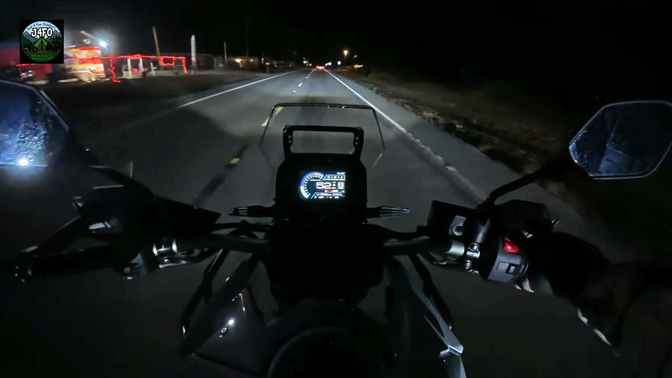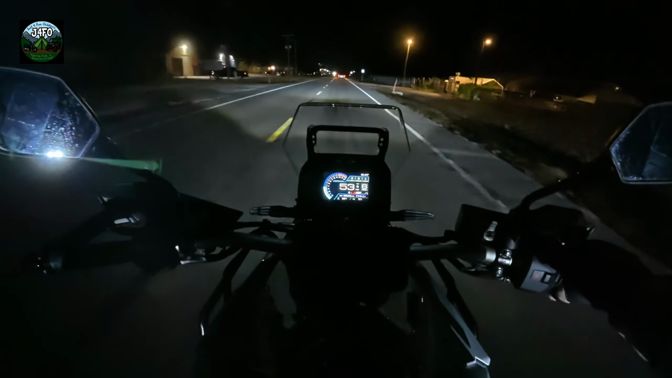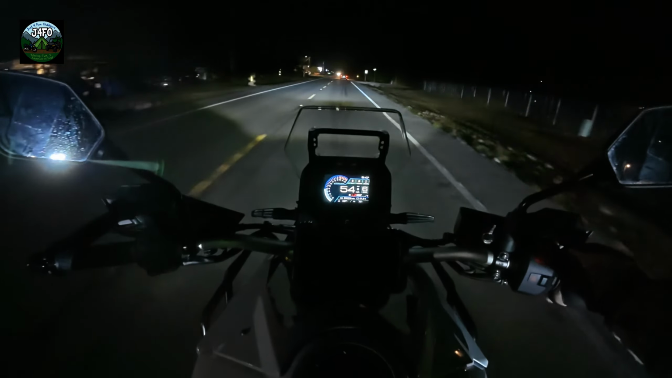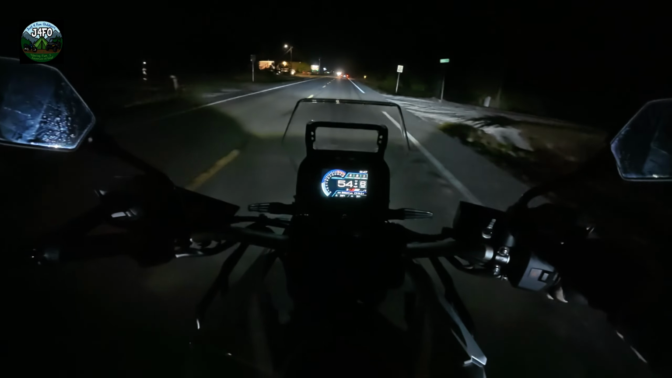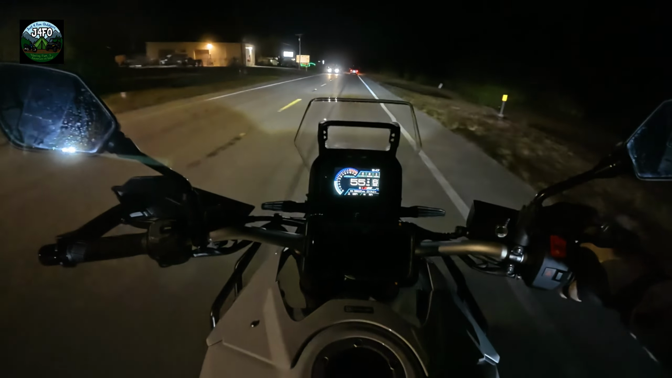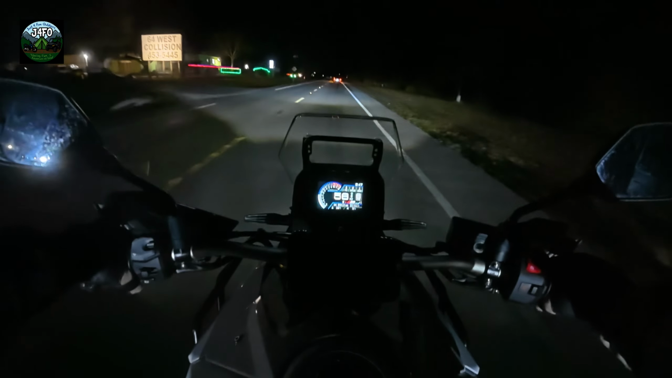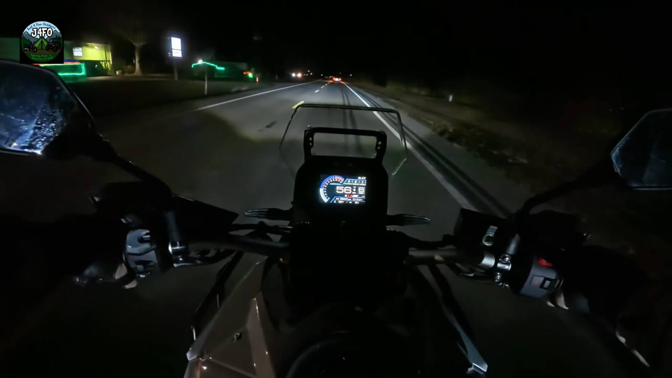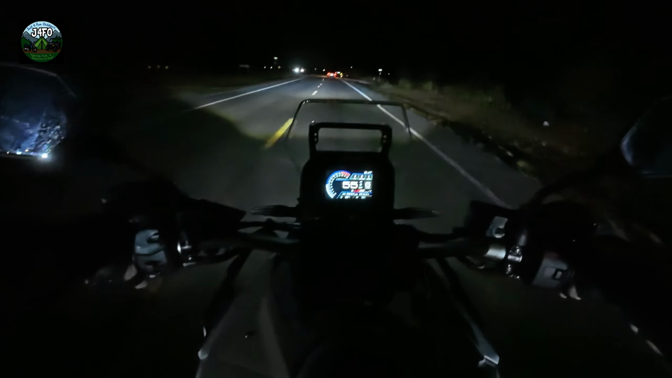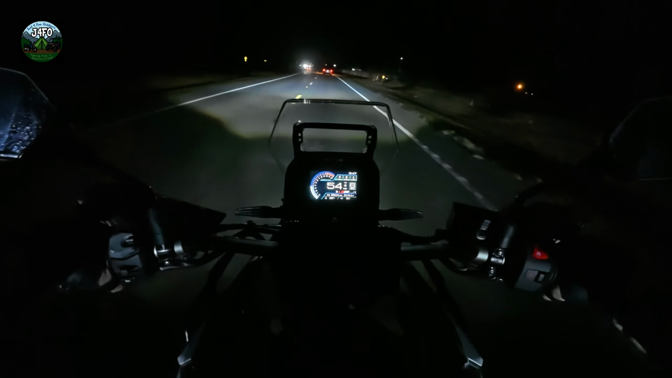So, this 800, it's putting out about 84 horsepower. Now, granted, does it have the low end torque that the Harley Davidson had? Absolutely not. Hands down, I'll argue with you till I'm blue in the face over that. I don't know what the numbers are, I don't know what they say. But I can tell you from riding this and riding that, the very bottom end torque on this thing is not the same.